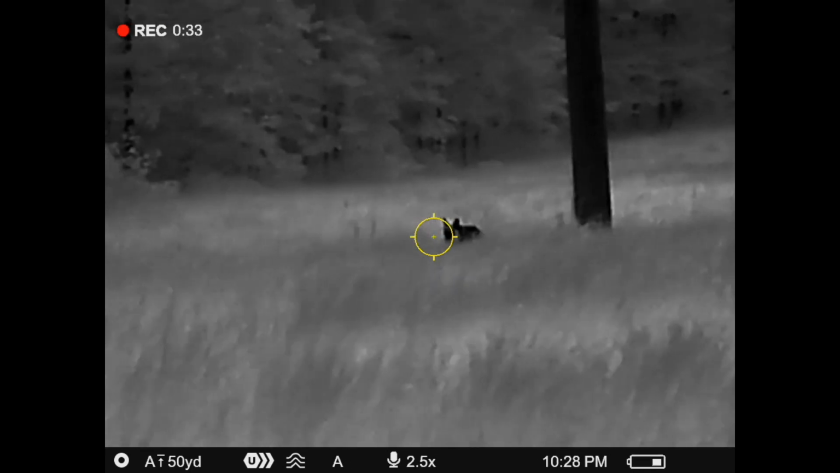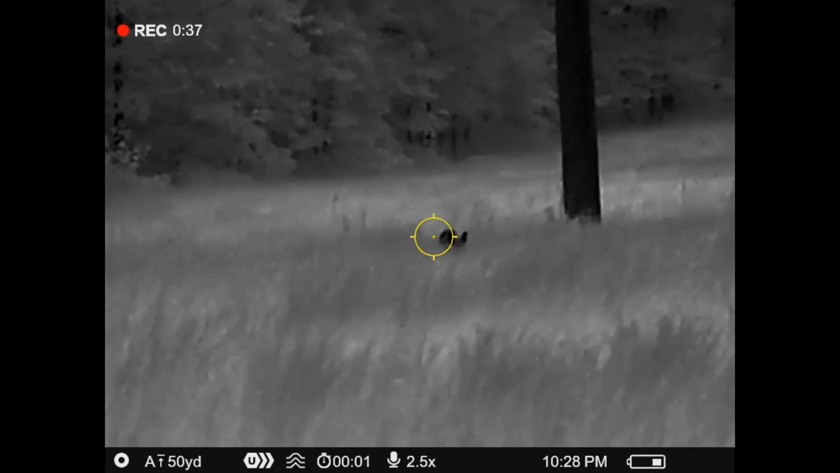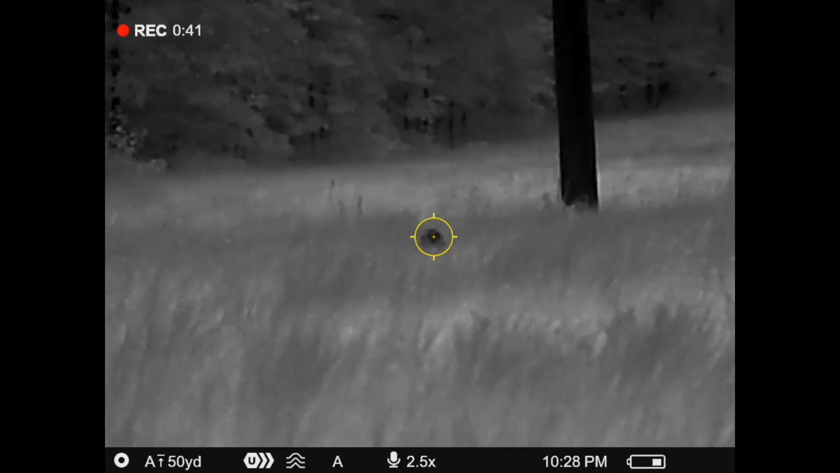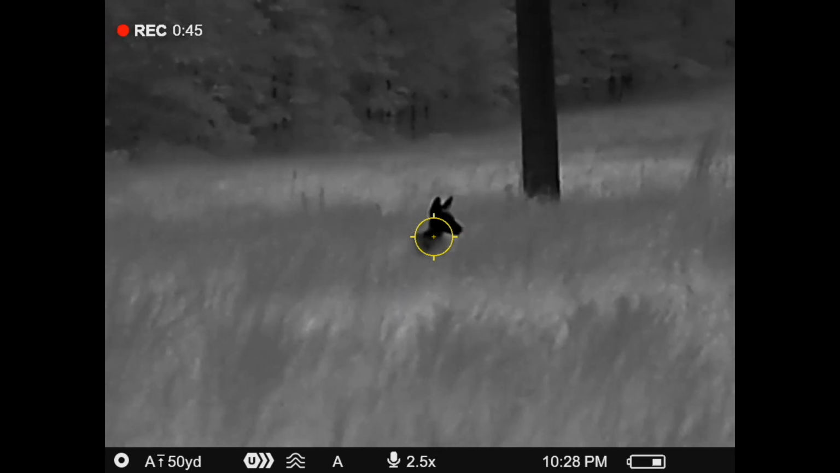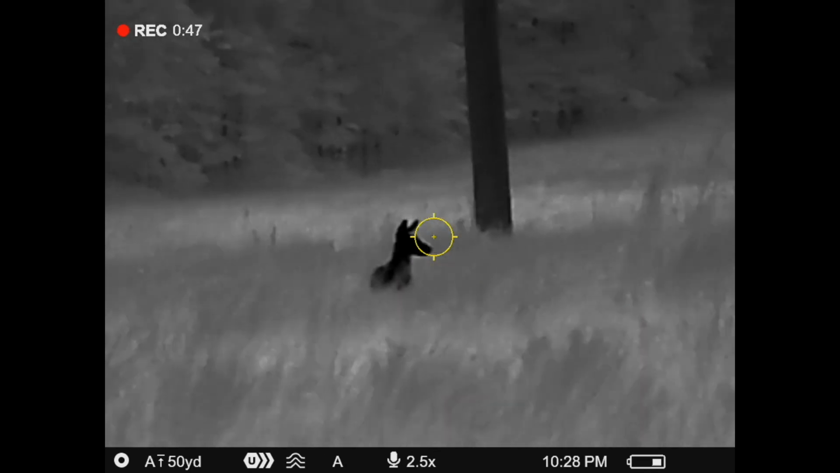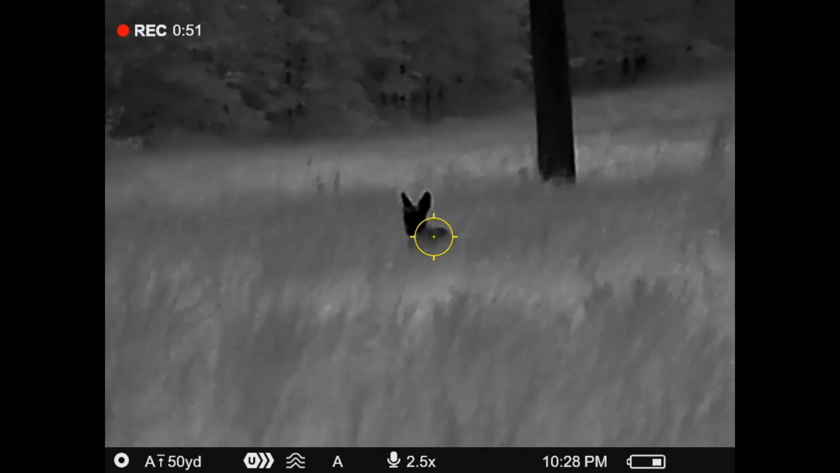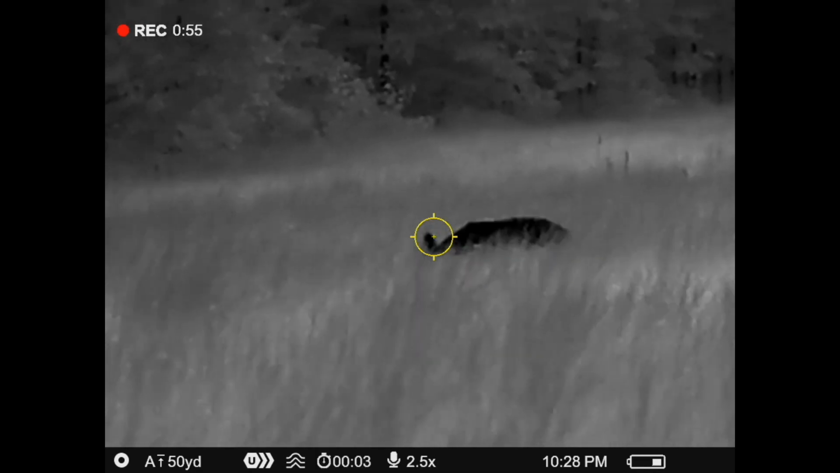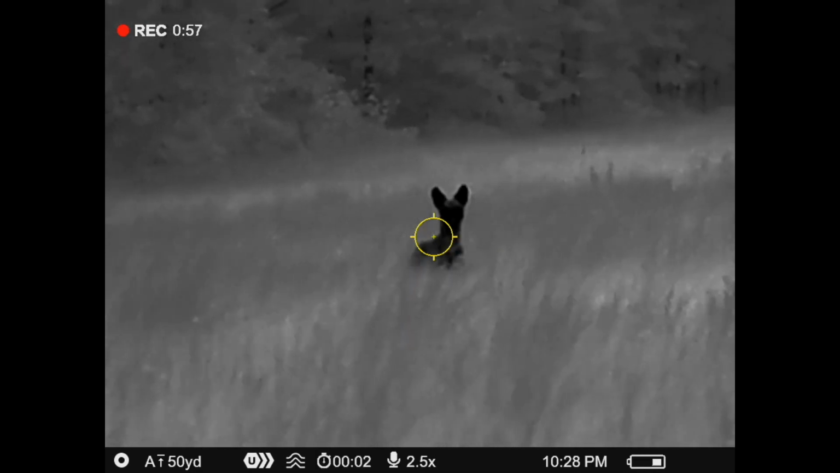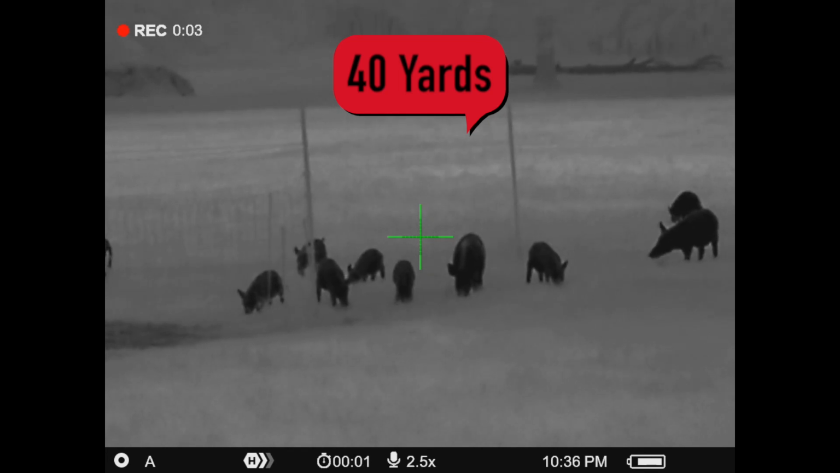One great thing about the features that the Pulsars come with is they have more reticle options and color palettes to choose from. They have a new color that they put in not that long ago on some of the models, and this one includes it as well, a yellow reticle, and it really helps me, especially being a little bit colorblind. It does have picture-in-picture display. We talked about the multiple color palettes.